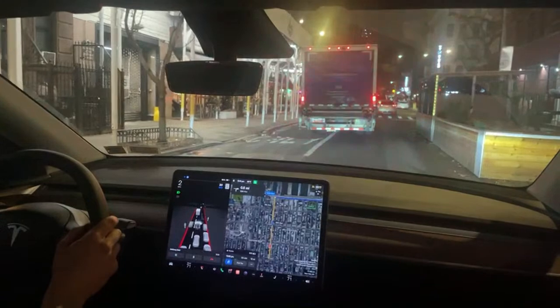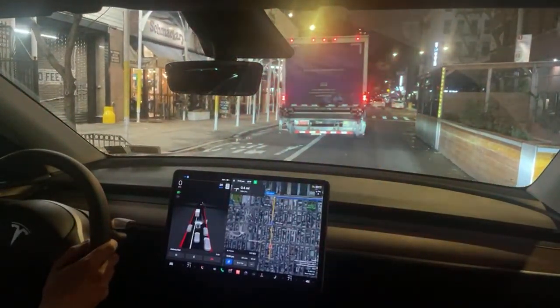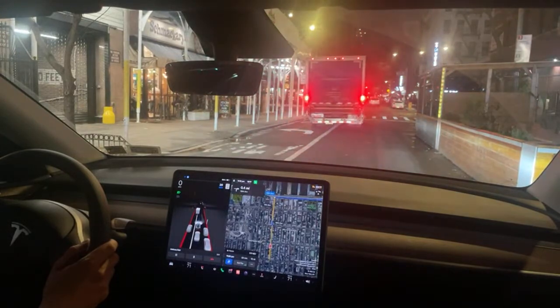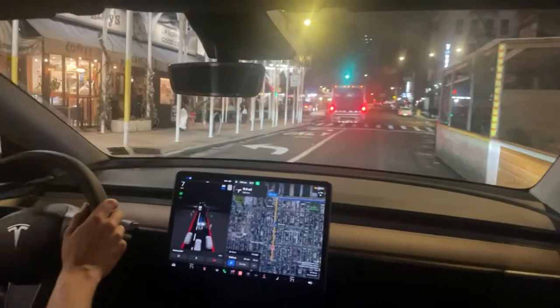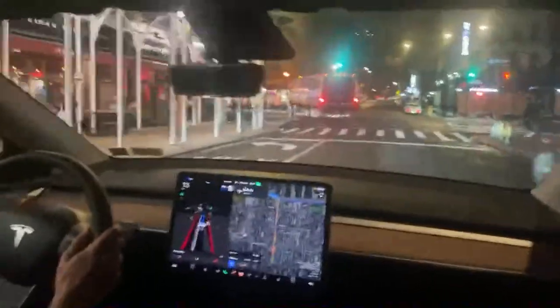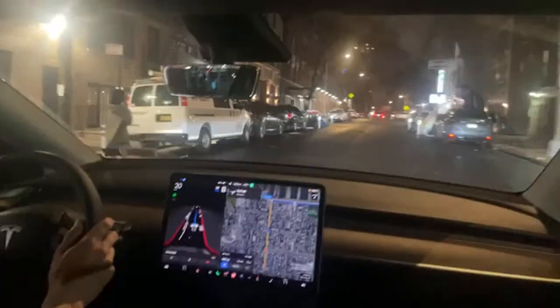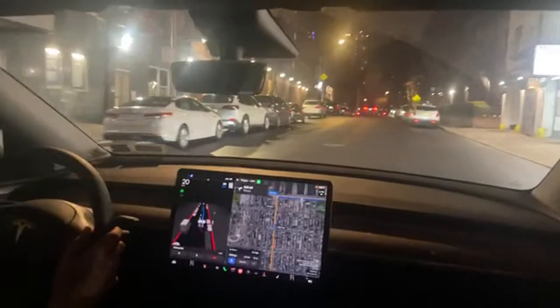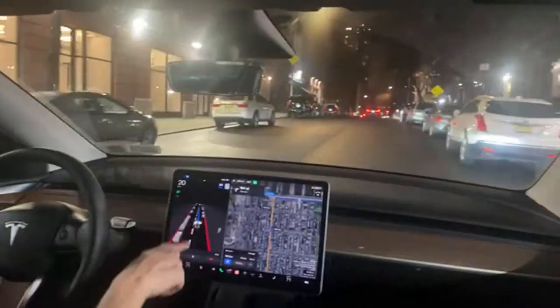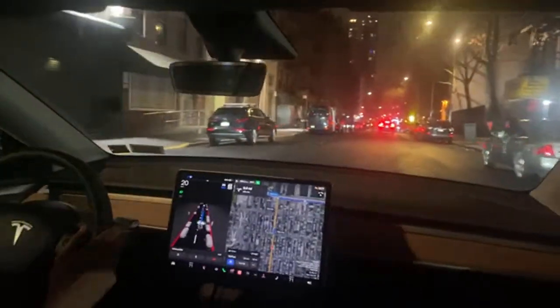The light just turned green, and we're heading for the Henry Hudson Parkway. Let's see, what's taking it so long? Why do I feel like you need some direction, Tesla? All right, there's a person over here. Let's see if it slows down for her. All right, a little bit. All right, there's no lines on the street here, so it started to make its own lane. It's pretty cool when it does that.